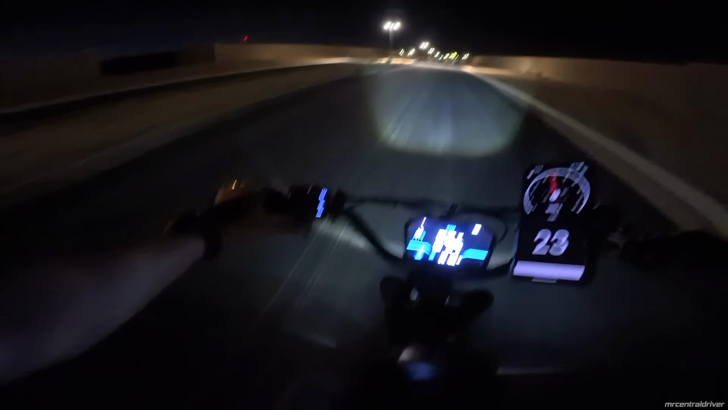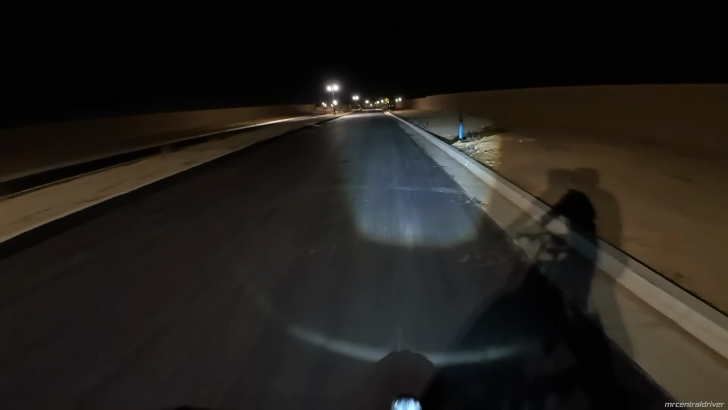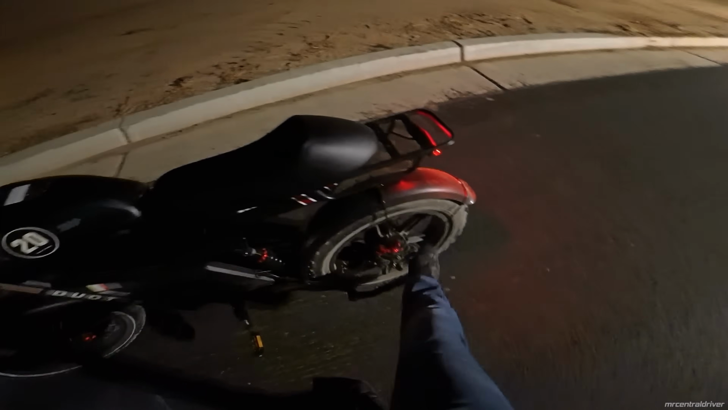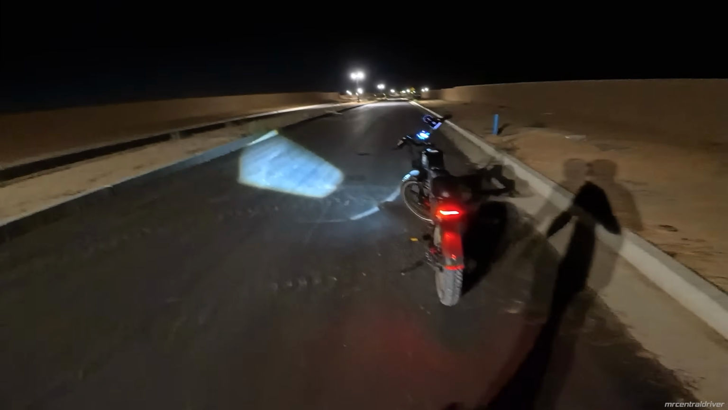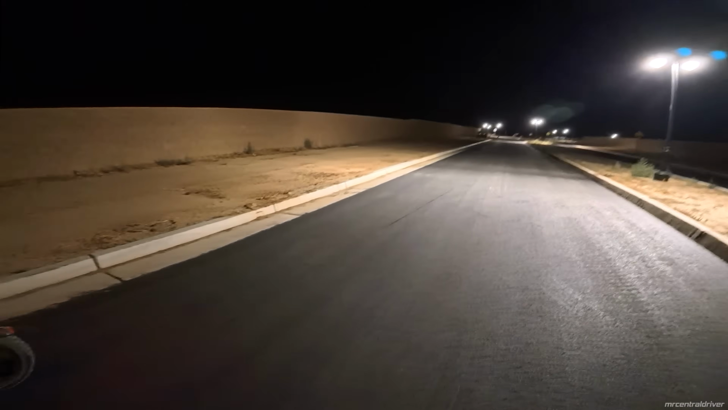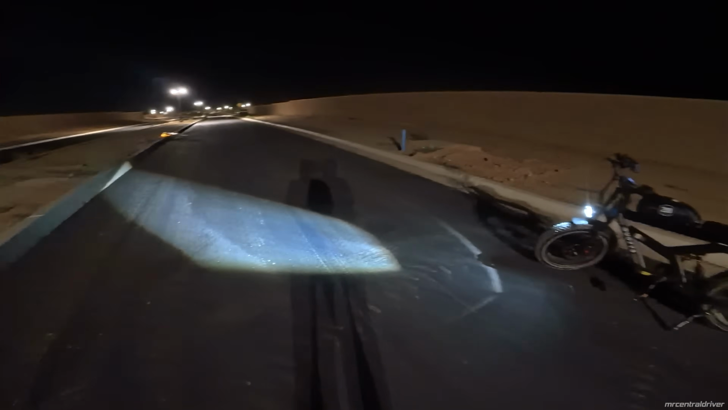Oh my God, my turn signal has been on the whole time? No way. No way. Oh, man. Dummy, man. MrCentralDriver's a dummy. God dang it. All right. Well, yeah, that was on the whole time. And the reason why is because I don't have one in the front and I wasn't paying attention. But since we were over here, no one should be going down the street except that one truck I just saw, which is kind of random. So I don't know. It was a little sketchy.